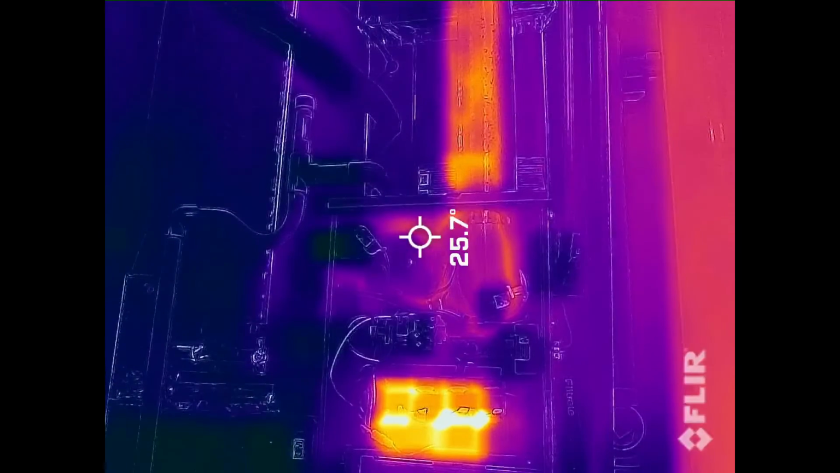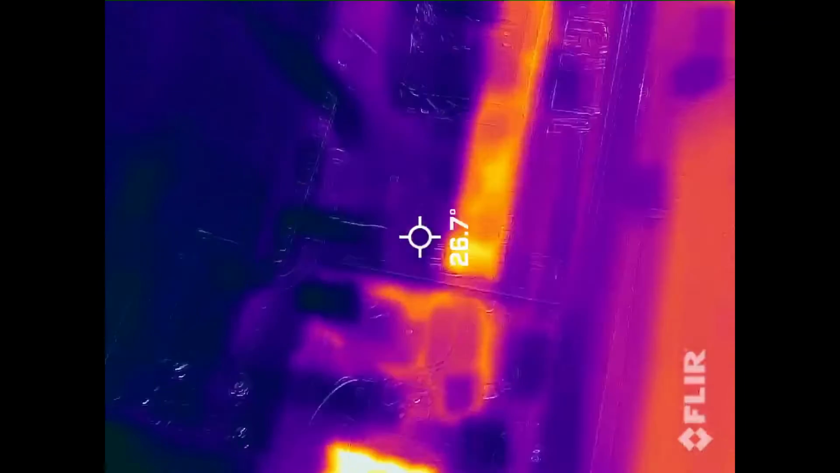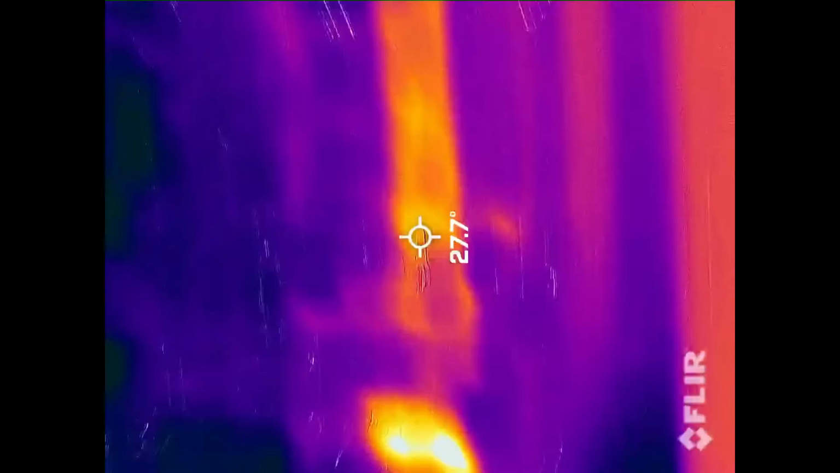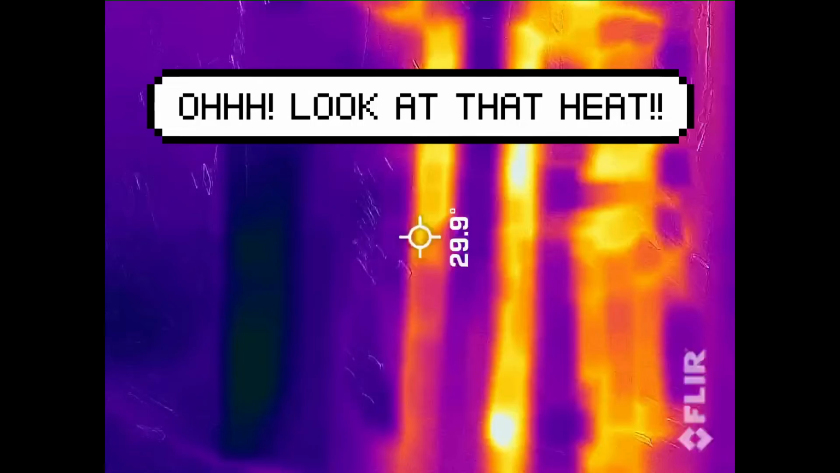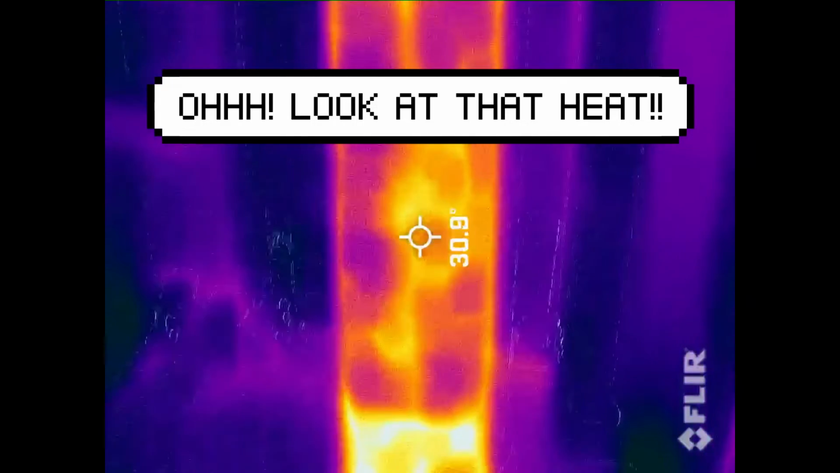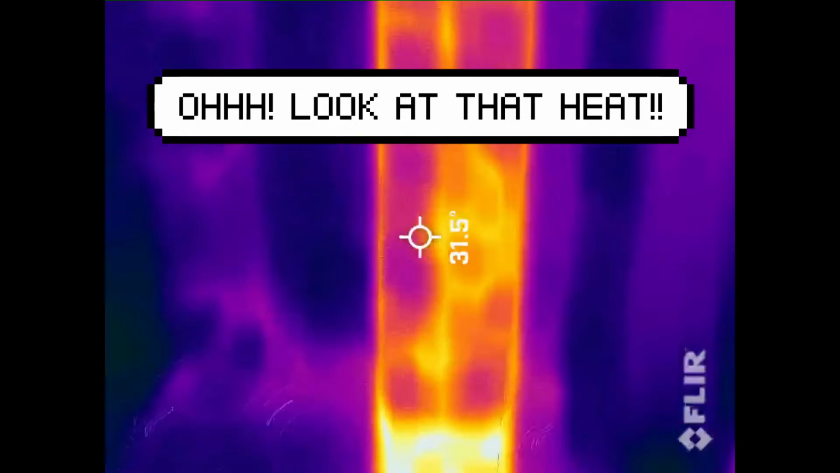And there goes the blower. But is it gonna start getting hot? Let me take it off the phone holder. All right. So here's a. Oh my God! Wait, it's actually. Look at the vent. Wait, look at the vent right here. Look how hot it is. It's already hot. It's already like blazing.